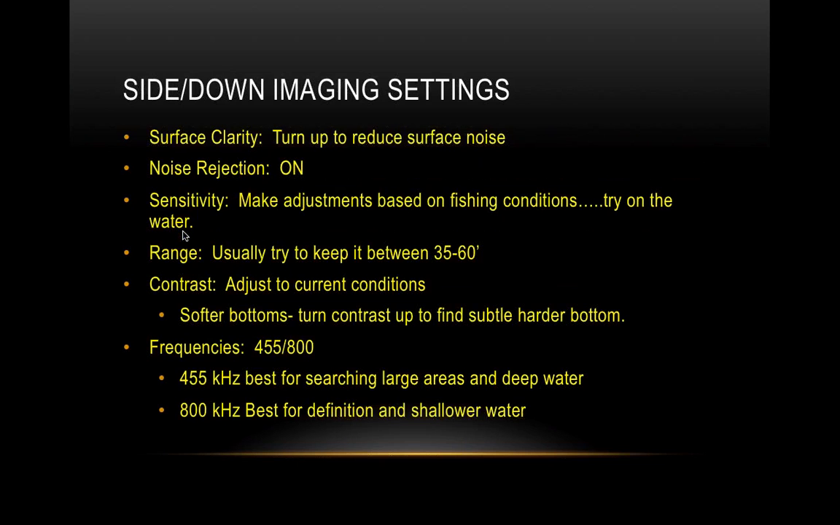All right, so here are some settings for side and down scan. Surface clarity: you want to turn that up to reduce the surface noise. You might have this option for your 2D sonar too. A lot of times you're going to have a lot of interference from your motor, from bubbles, whatever.